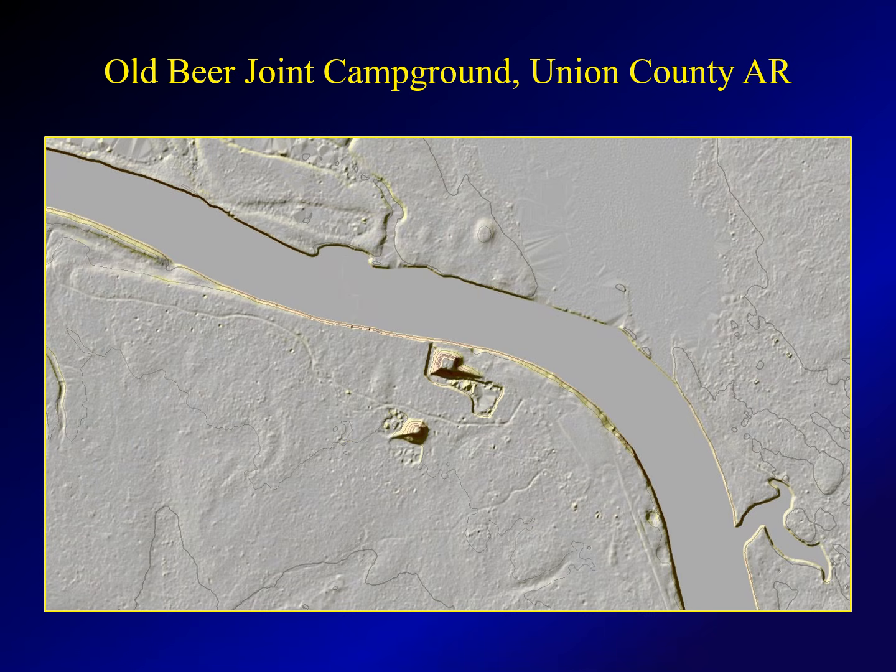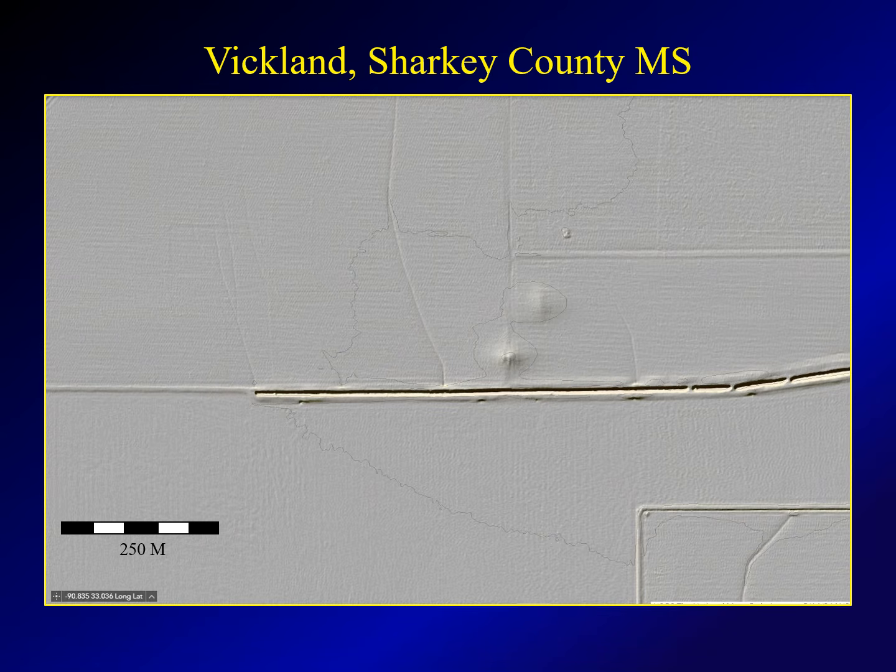A mound group which I've titled the Old Beer Joint Campground Mound Group, Union County, Arkansas. There's an alignment here at about 28 degrees, 208 degrees. Same alignment shows up here in Sharkey County, Mississippi. These are very faint bumps on the ground, which I think were mounds.